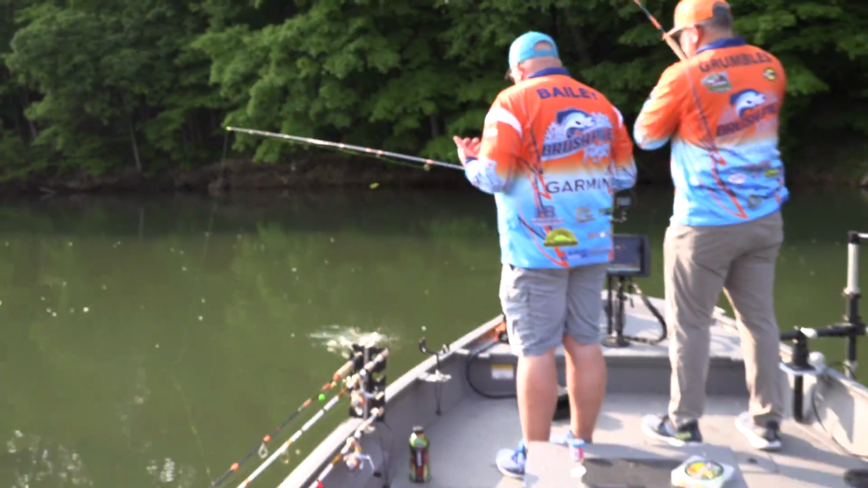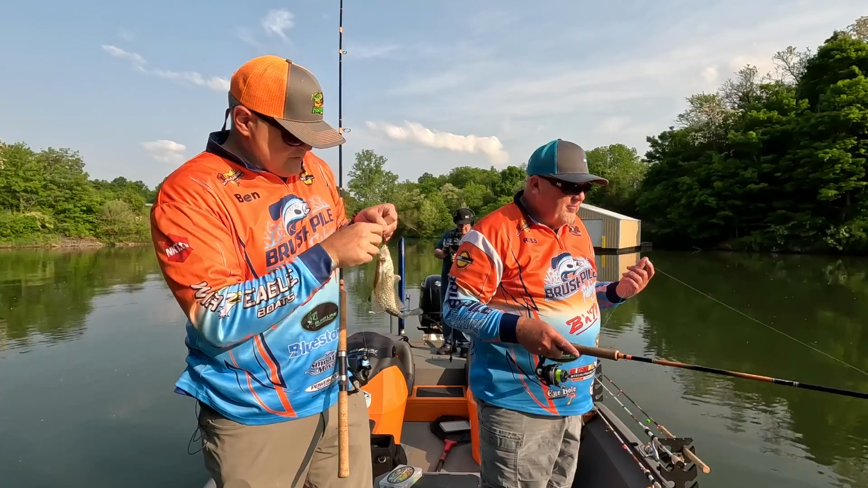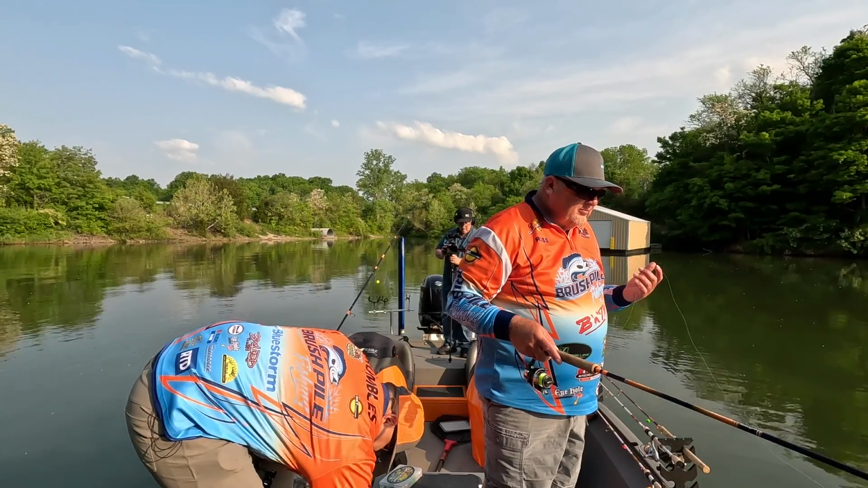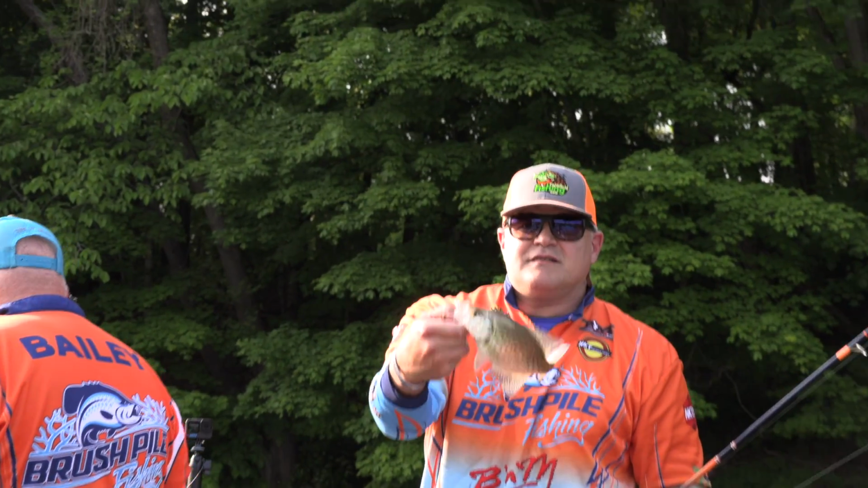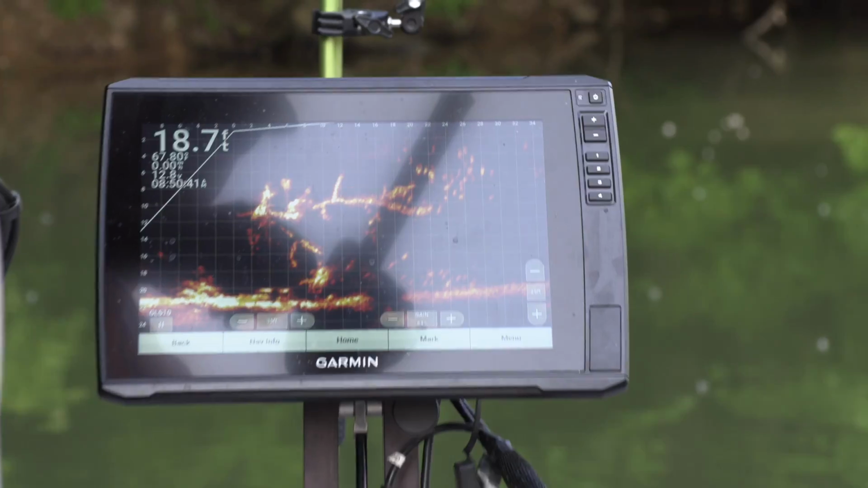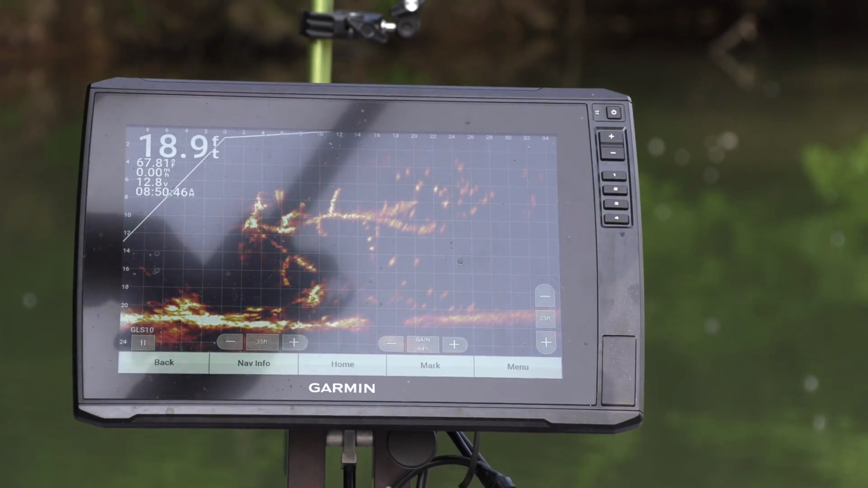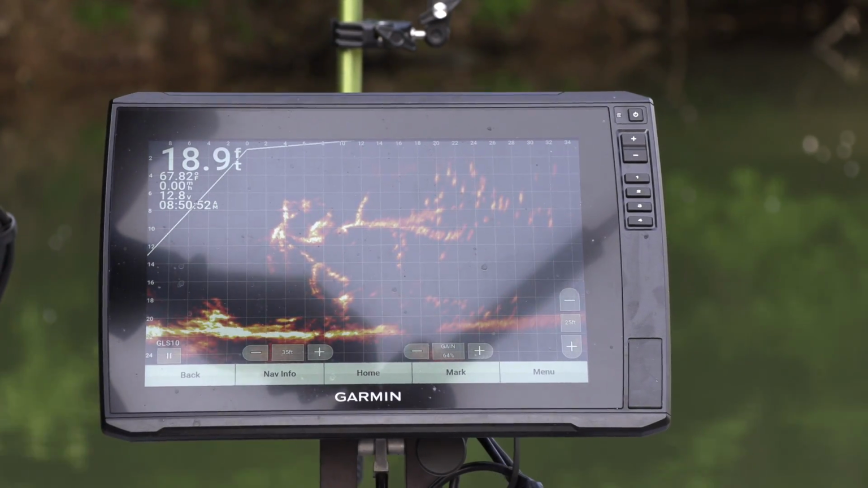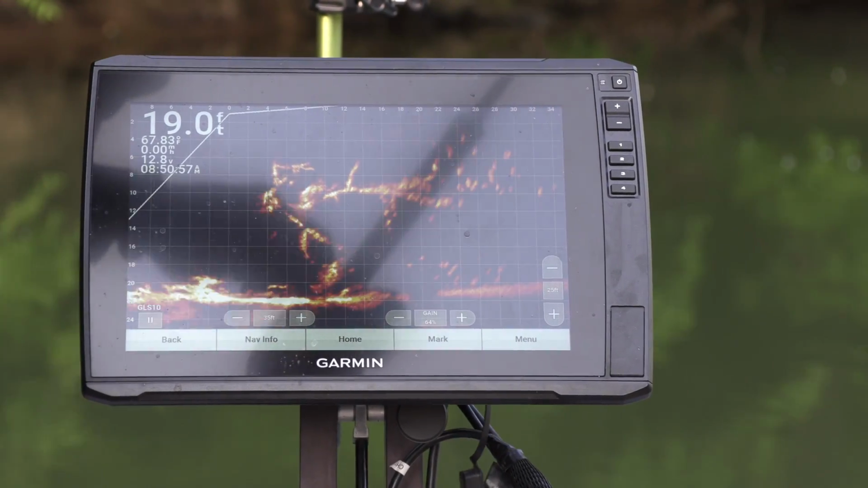There's one, right on the move. Nice one. Not quite as dark as the first one. Nice little fish there. And that's a heck of a school of fish right there, whatever they are, and that's what I was talking about. If you're fishing for bluegill with your kids, you come across something like that and you throw a bobber on, you could sit here all day and catch fish.